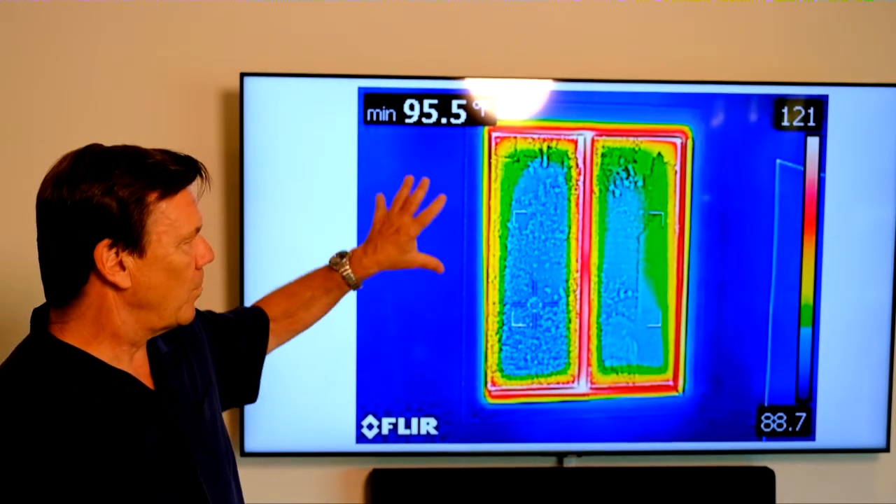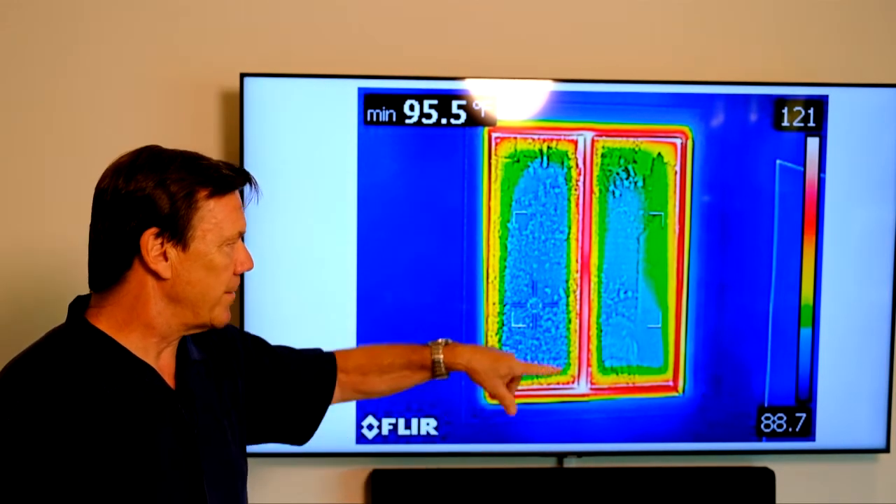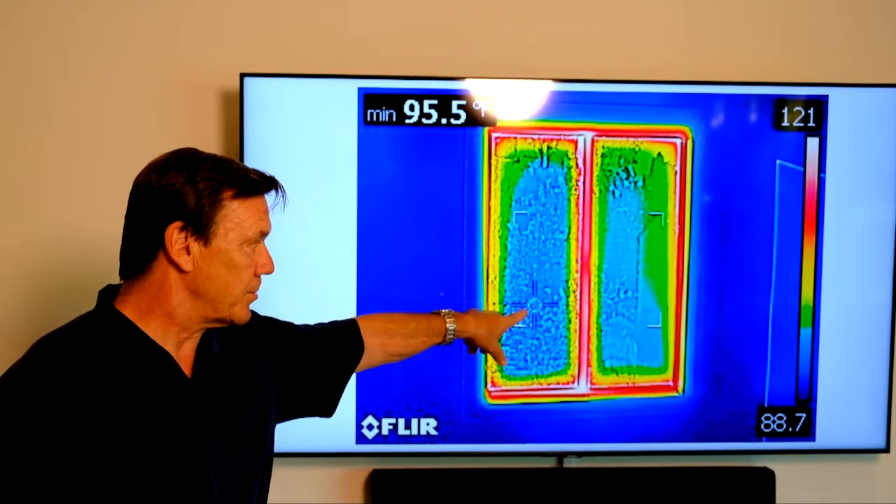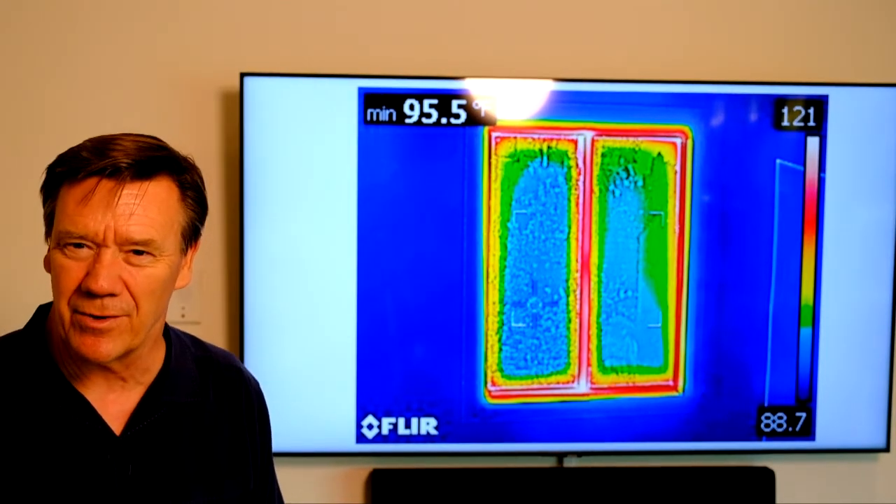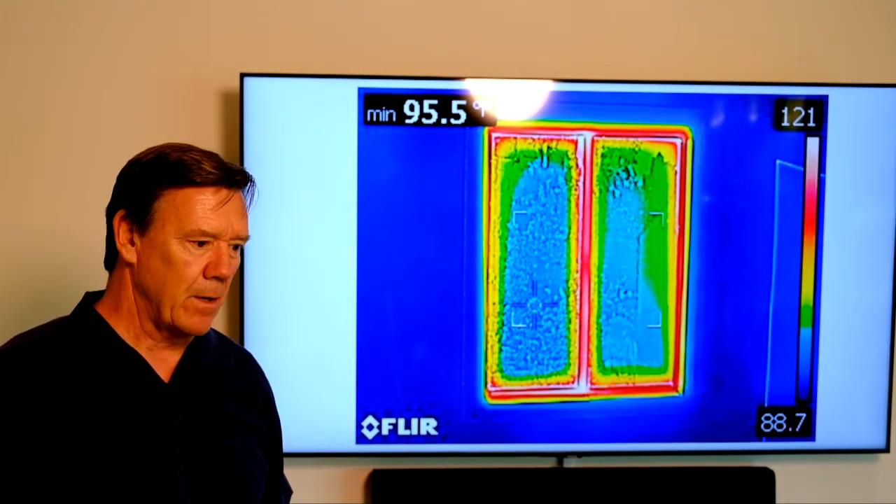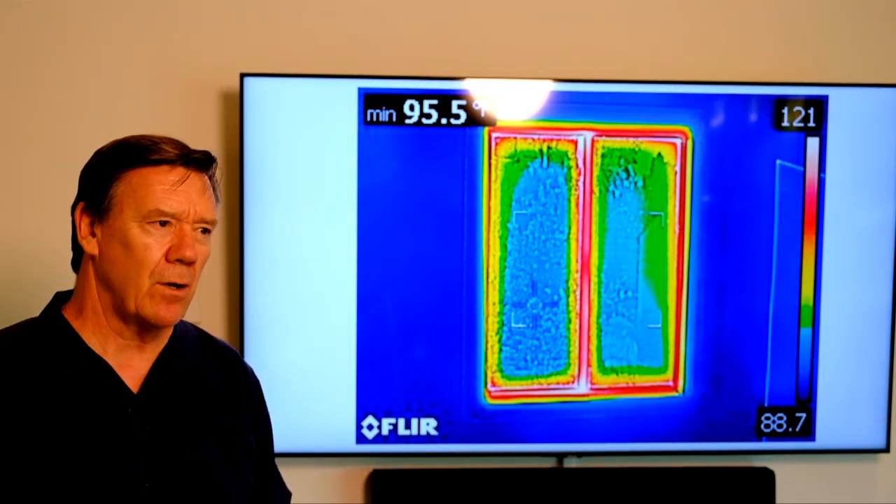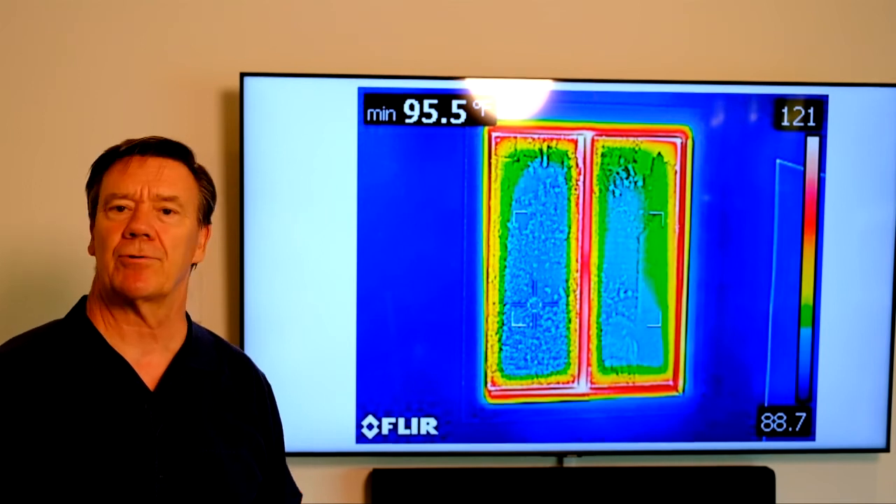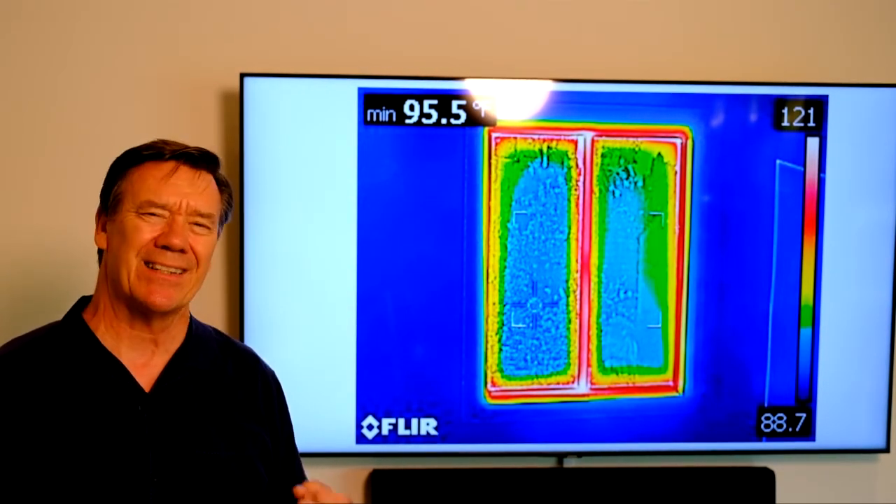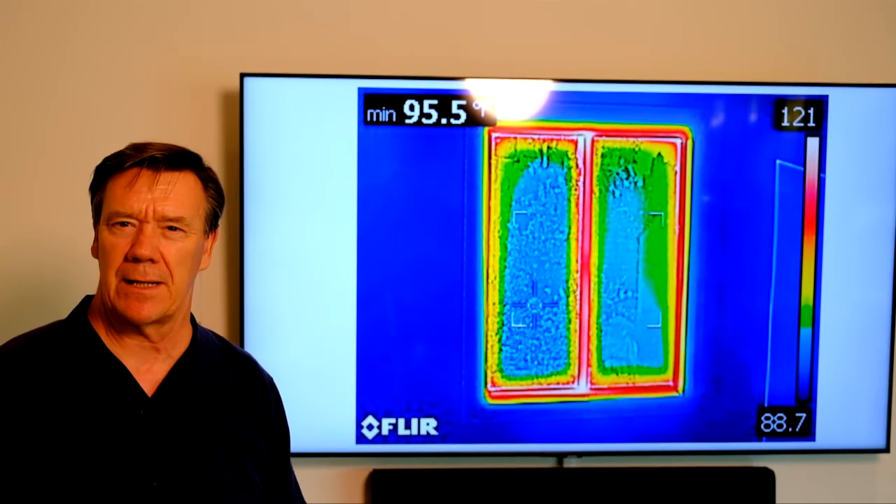Now let's take a look at what one of our windows looks like. This window is actually facing west, and as you can see, there's quite a bit of heat gain around the frame. And then you'll notice that the actual surface temperature of the glass here is about 95 degrees. Well, the amount of energy from the sun that strikes 1 square foot of surface is about 250 BTUs per square foot. So if we look at a typical sliding glass door that's 6 by 7, and to make the math easy, we'll say it's 40 square feet, that's 10,000 BTUs per hour of heat energy from the sun that's striking that glass.